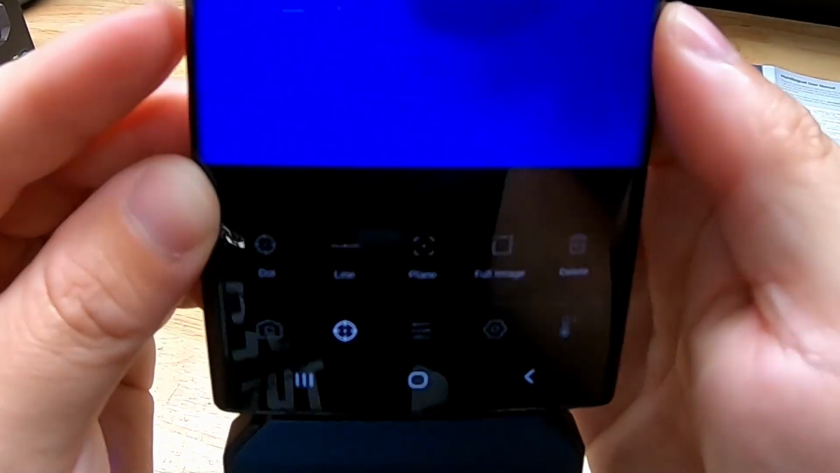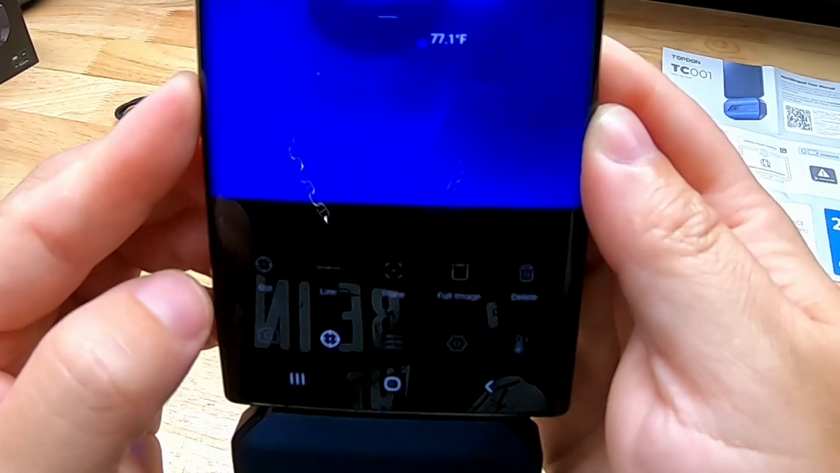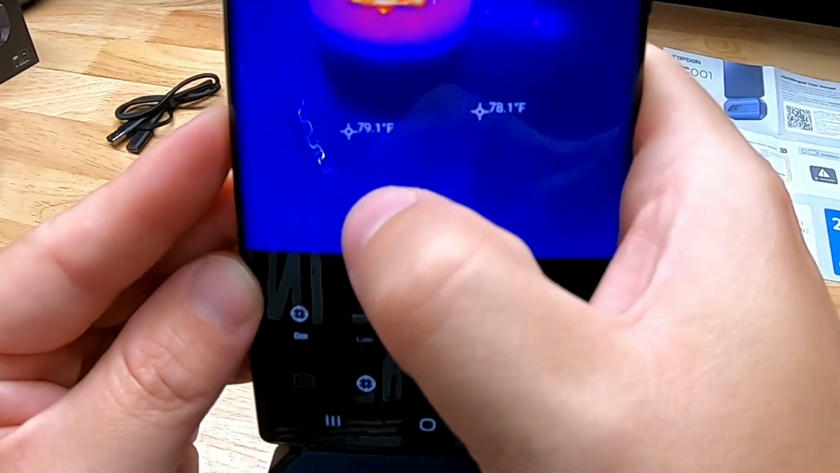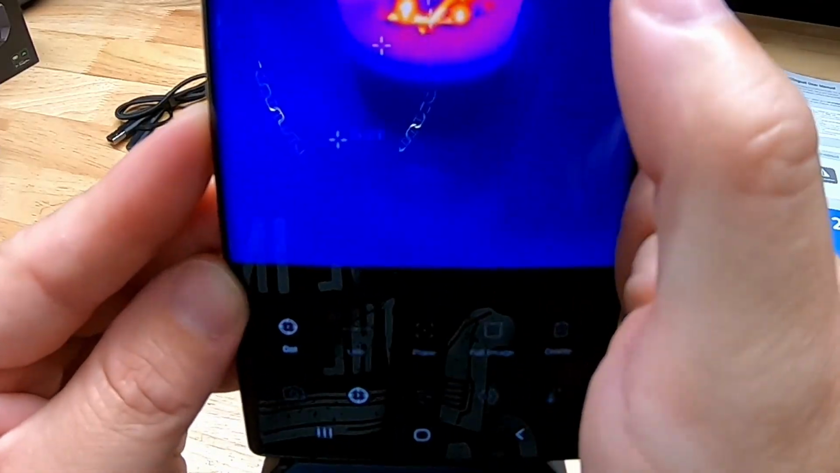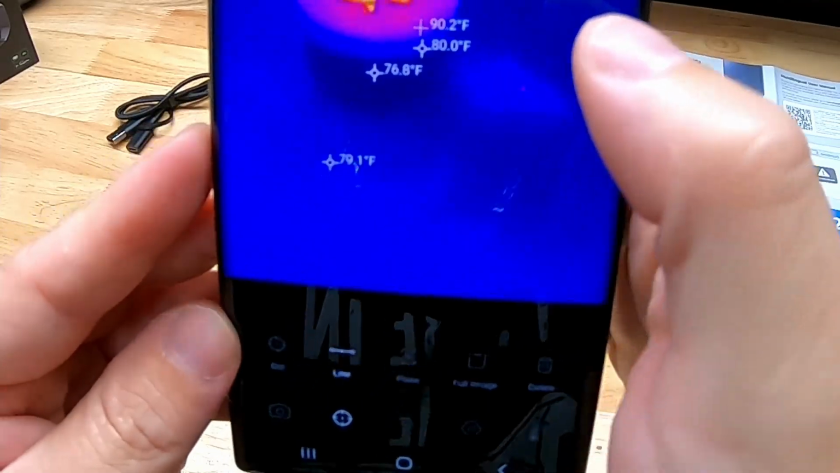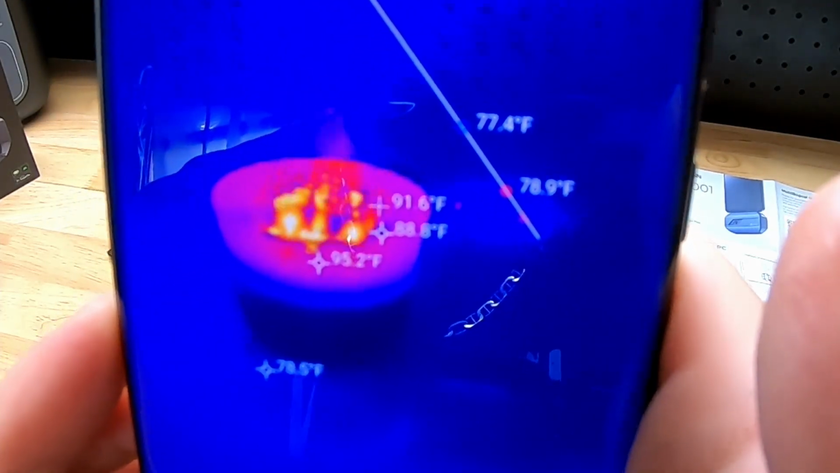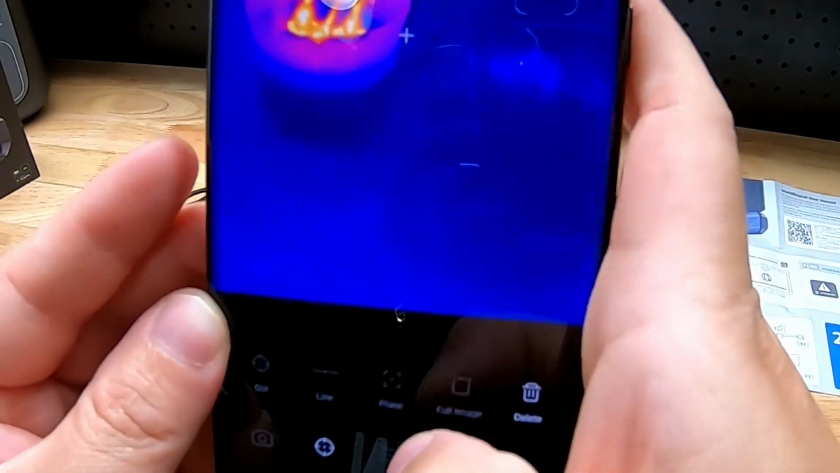Now, if we go to the next option, it gives us different ways of recording or seeing what's in front of us. So first is the dot, and we can just press anywhere we want, and it'll start updating that spot. So if there's something specific that you want to know the temperature of, you just click right there, and it updates for you. Now, we also have line. Watch what happens when I do line. I can draw a line, and it's going to start giving me temperatures of anything along that line. Really cool there. If we hit delete, it'll clear out everything I did there.